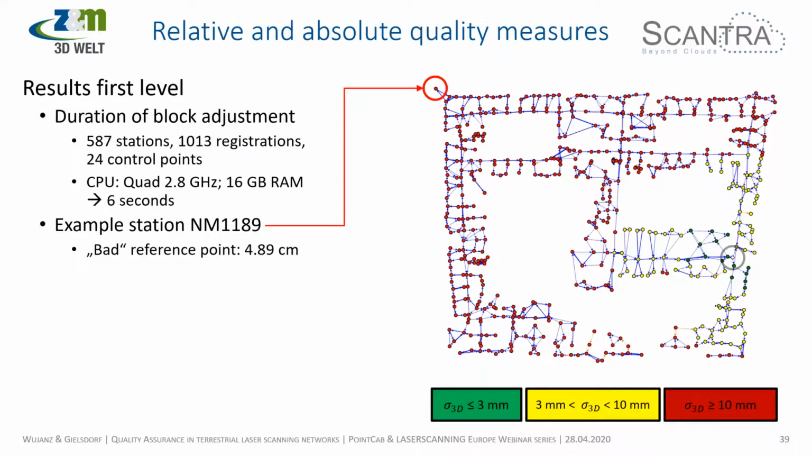This is one part of this very big project with 6,000 scans. It's the first level. And again, the client said, look, you have to be better than 1 centimeter. And now I'd like to show you the journey of how you can actually fulfill these quality measures. The very first configuration that I'm showing you here is based on a very naive configuration. But before I do this, I just want to mention something that I haven't mentioned before.